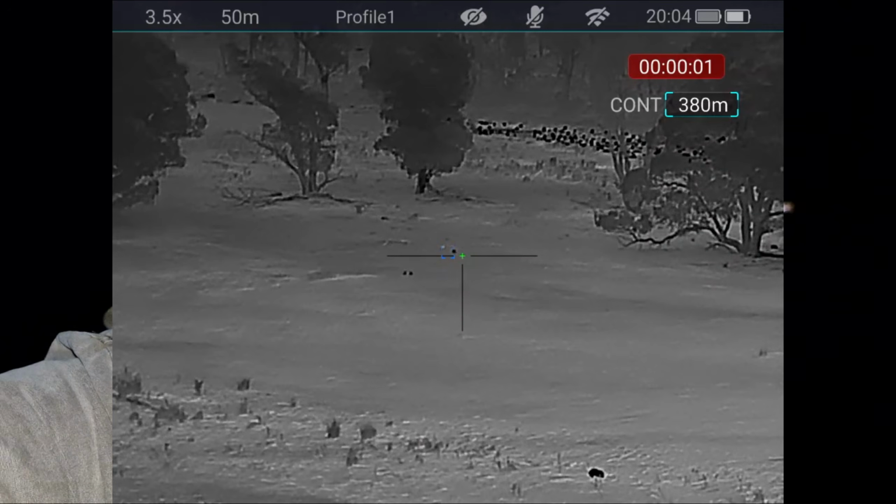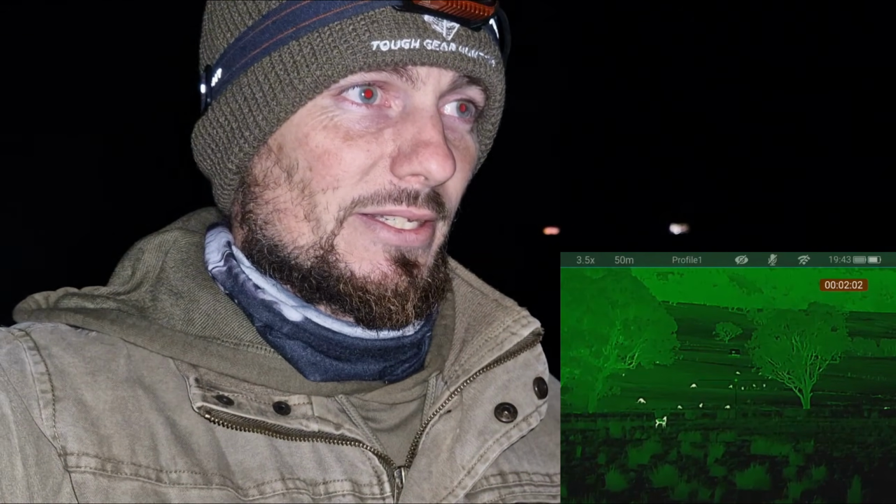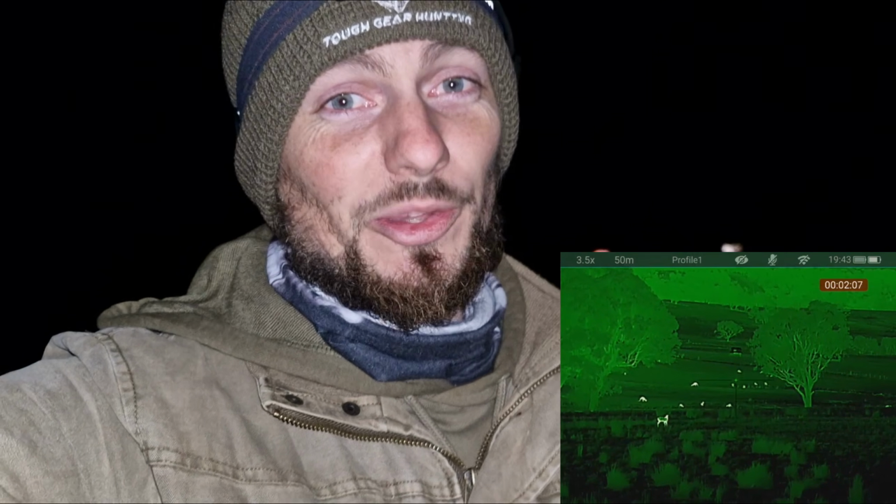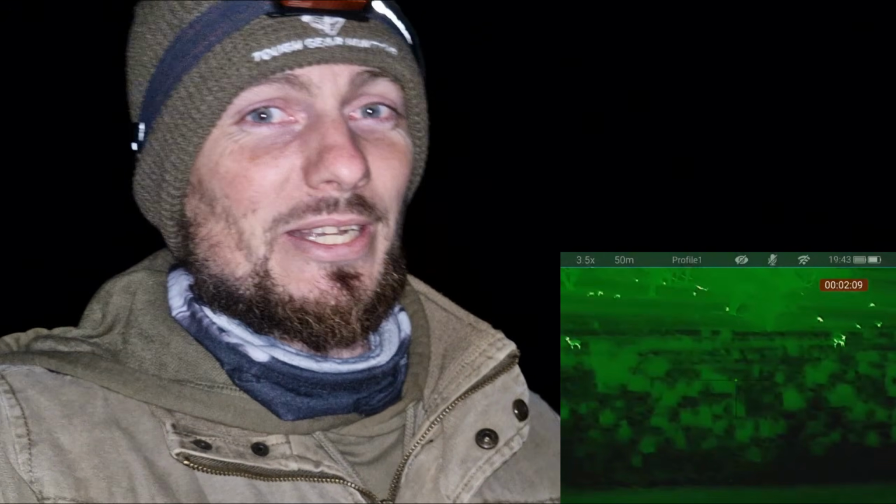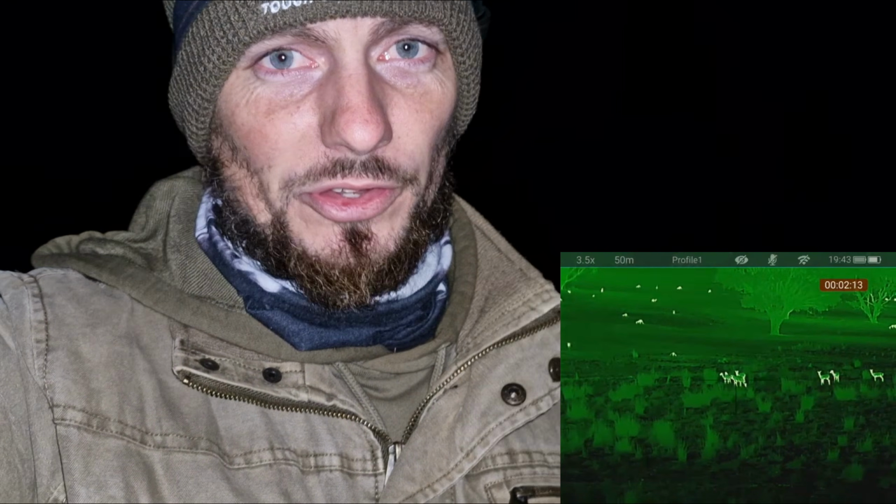I've had great target identification of foxes out to 450, 500 meters. And look, for anyone wondering about whether this scope's good on pigs, look, proof is in the pudding tonight. That was very unexpected. But yeah, look, unfortunately, I can't advise on the ballistics calculator.